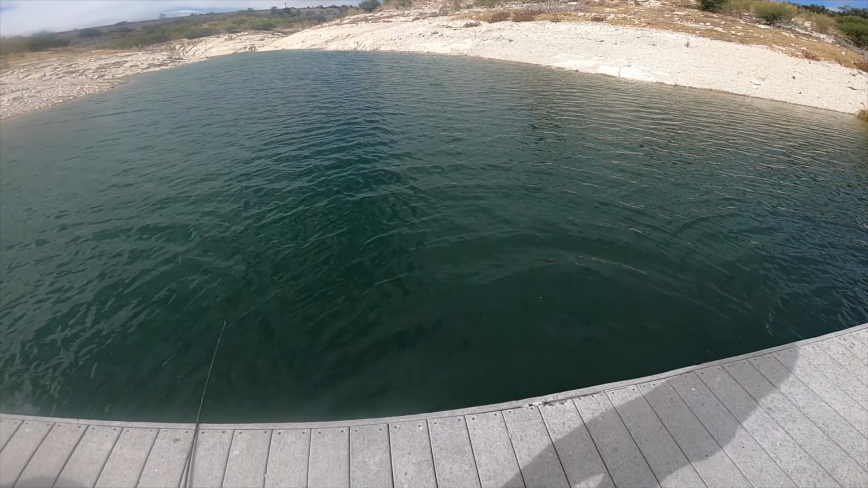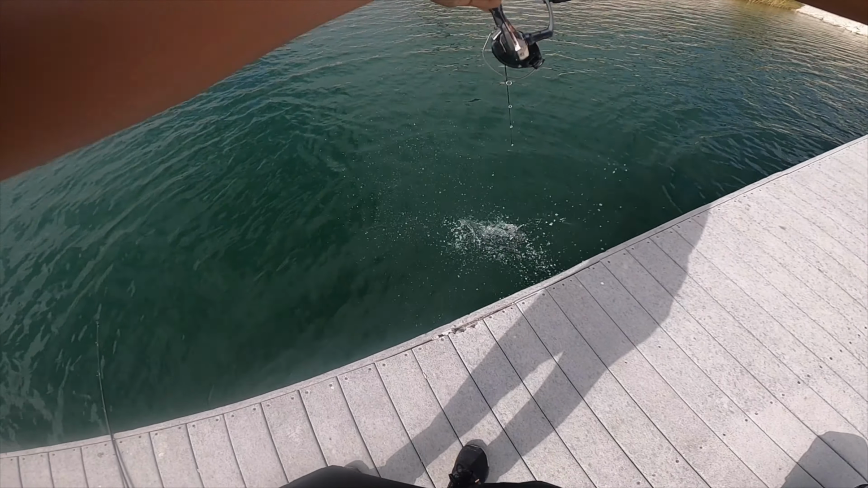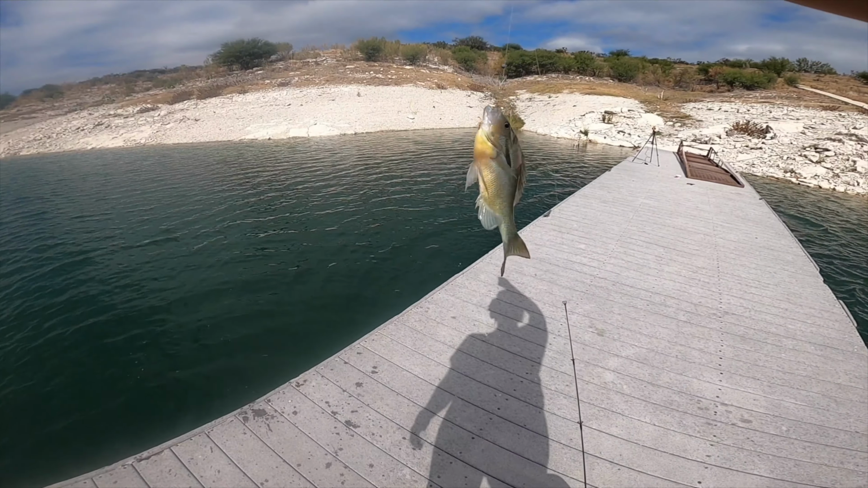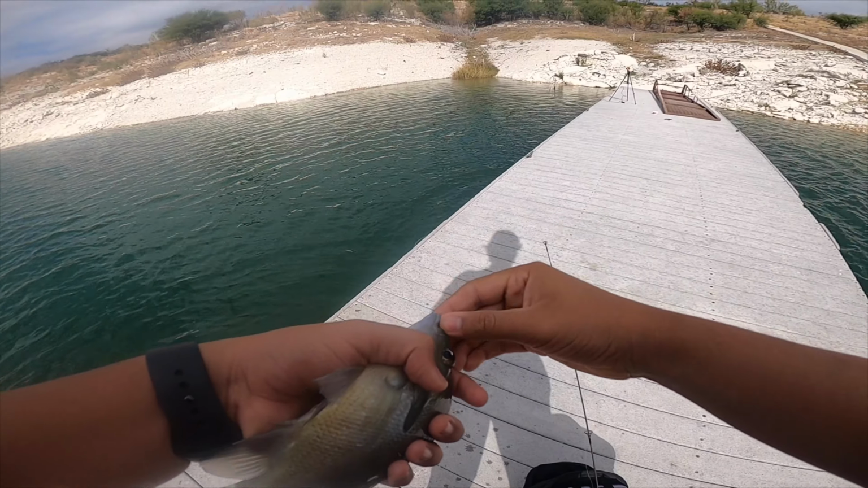Got one. Another bluegill. That's the big one. That's a big one. That's a giant. Another giant bluegill right there. Look at that. Oh my gosh. Look at that bluegill. Giant. I don't know which one's bigger, the first one or this one. This one might be bigger than the first one, honestly.